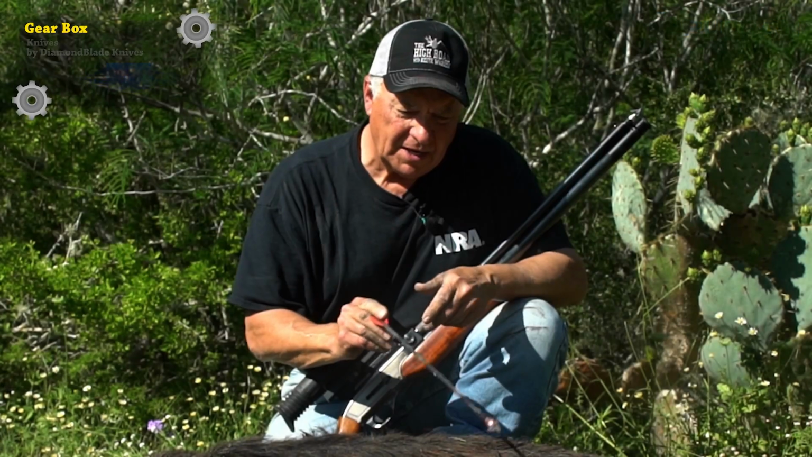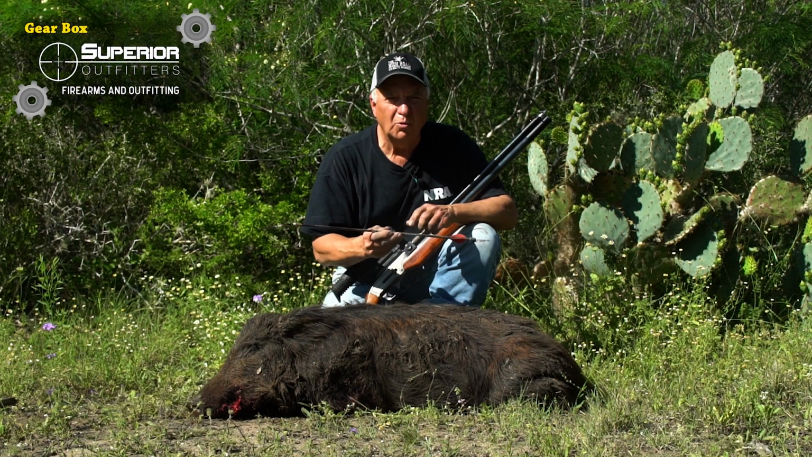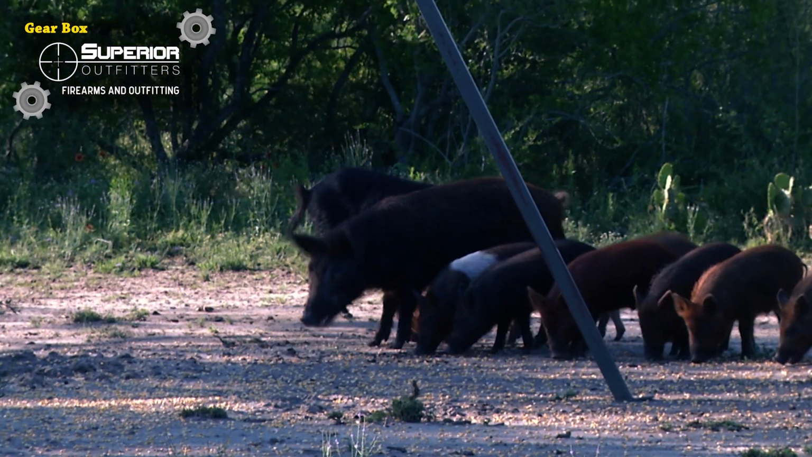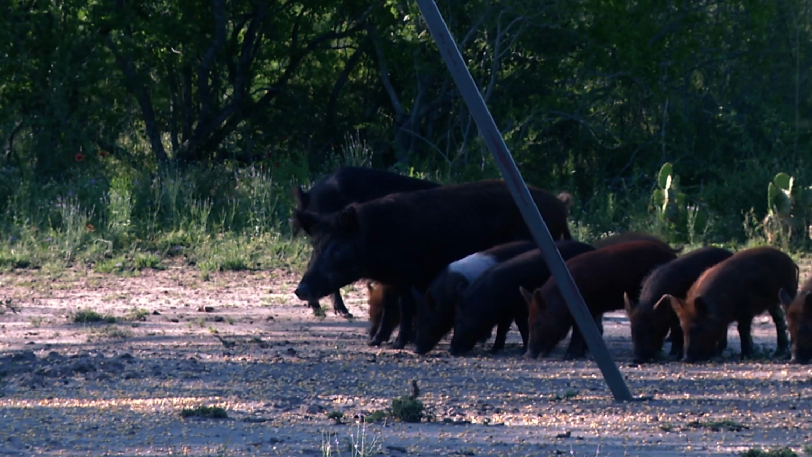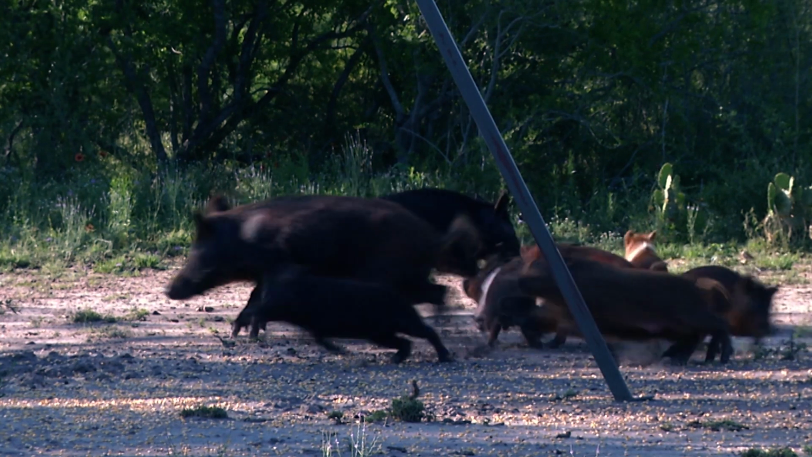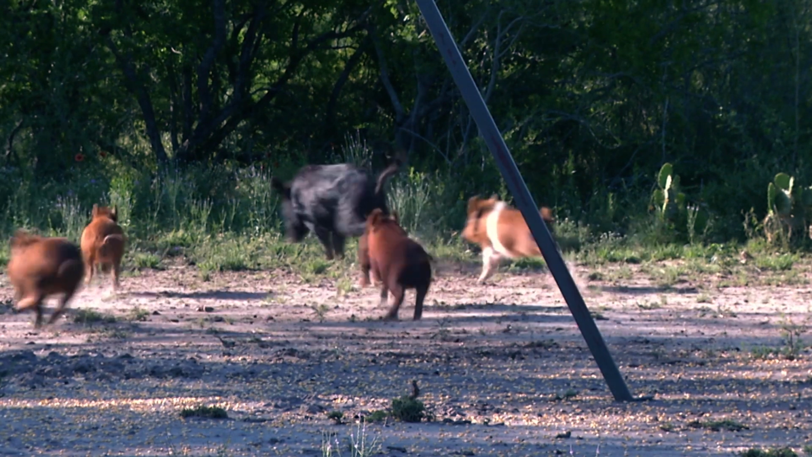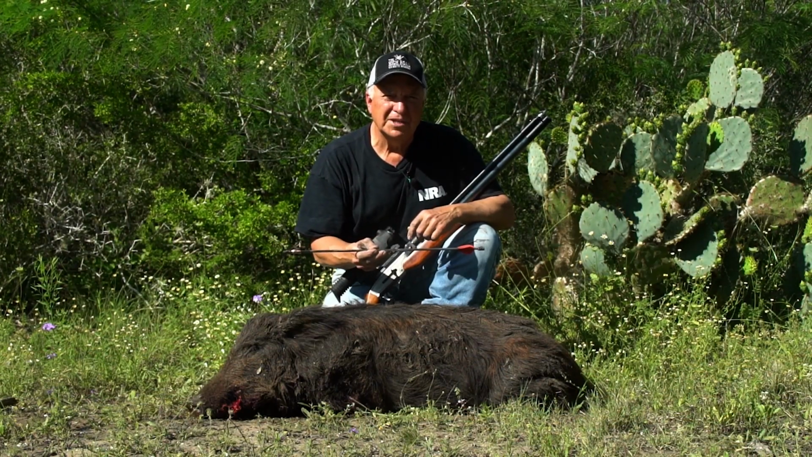I'm going to go back, we're going to take a look at the video of where I hit this hog. You know, I waited a long time. We got tons of video of them feeding underneath the feeder, but I waited until they got lined up. And I really don't know why I didn't get that other hog. If I hit it, I didn't find any blood, and I've looked for a pretty good bit of an hour. So anyway, we're gonna wrap this up, get this guy back to camp, and make some breakfast. It's getting late in the morning.